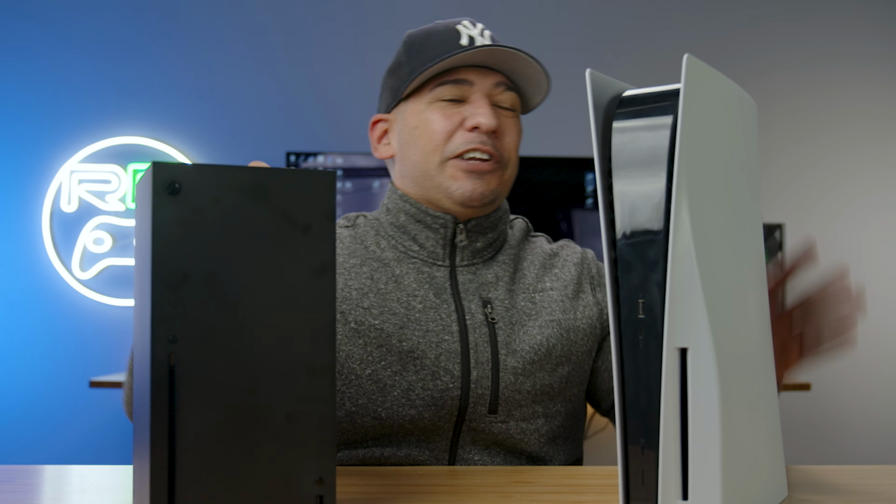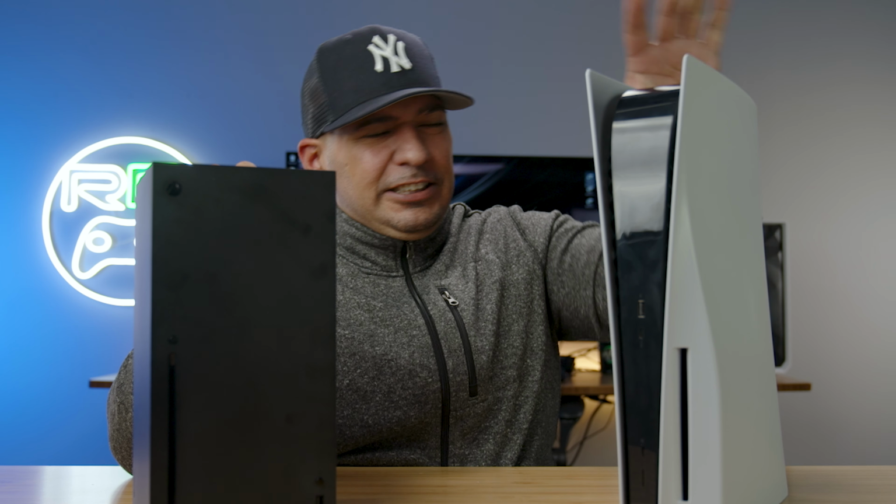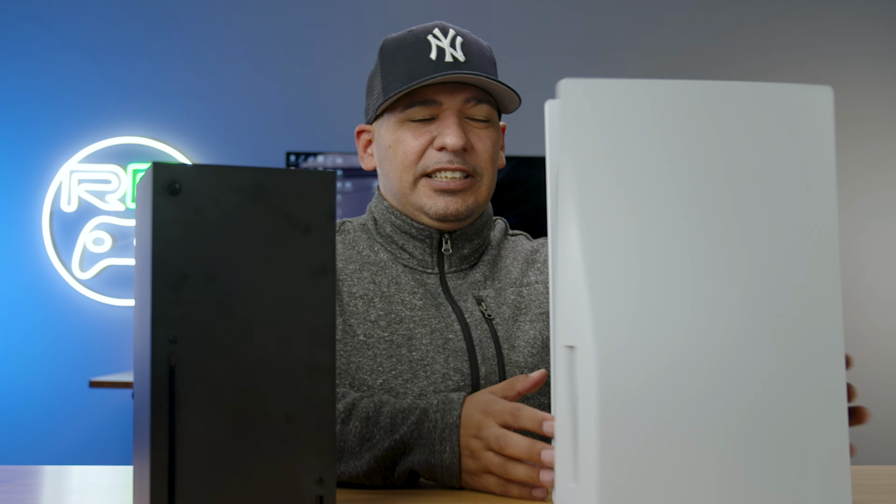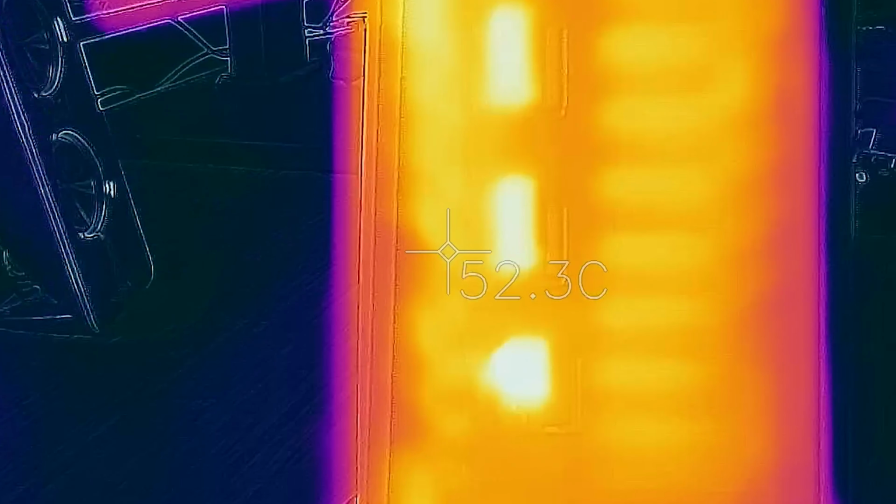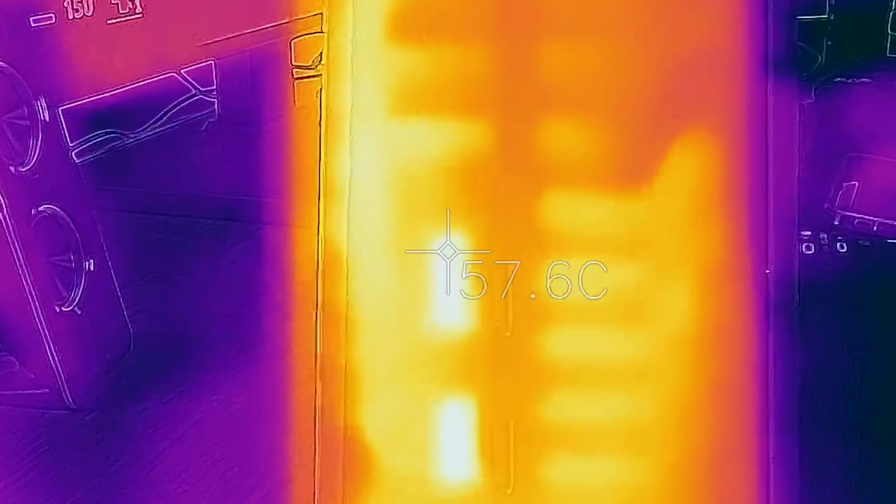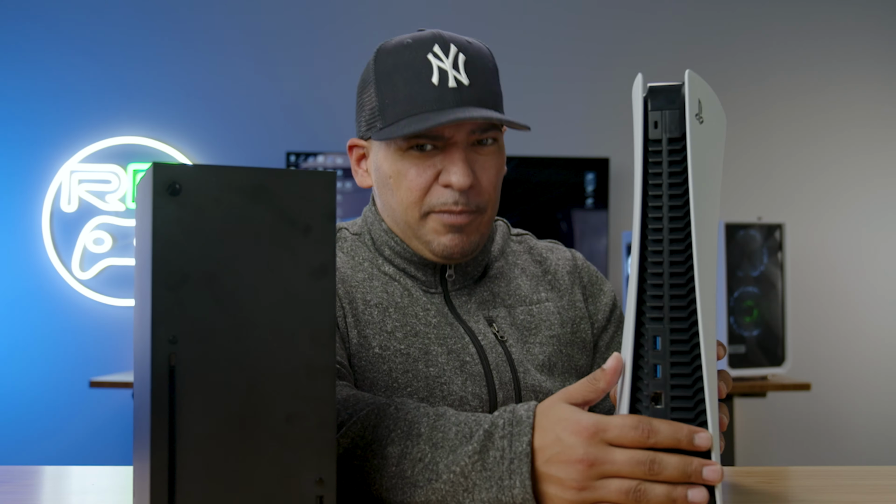So when we turned on our FLIR 1 thermal camera, we found something rather interesting. The PlayStation, most of its heat is being emanated from down to bottom here, and we saw heats reaching as high as 58 degrees Celsius. So keep it away from the wall, guys.